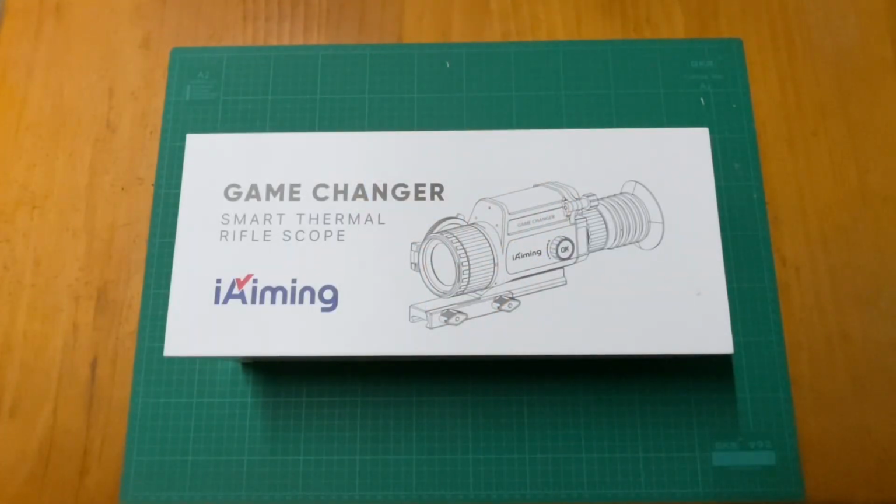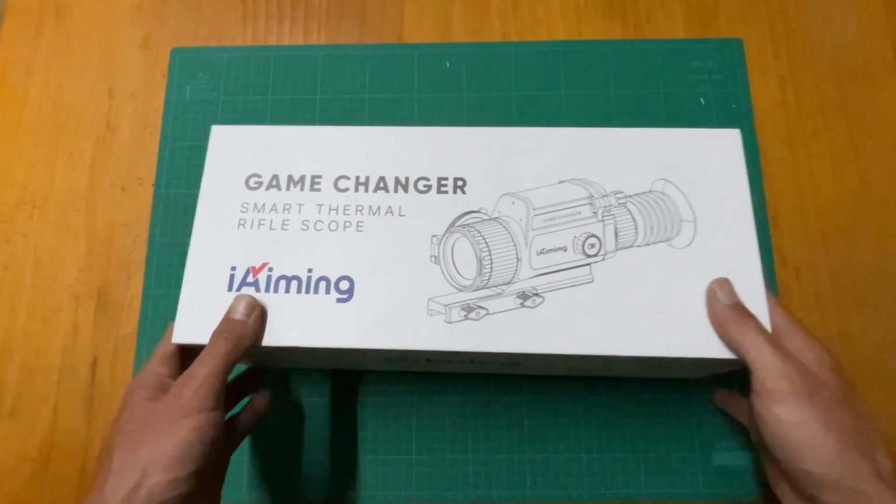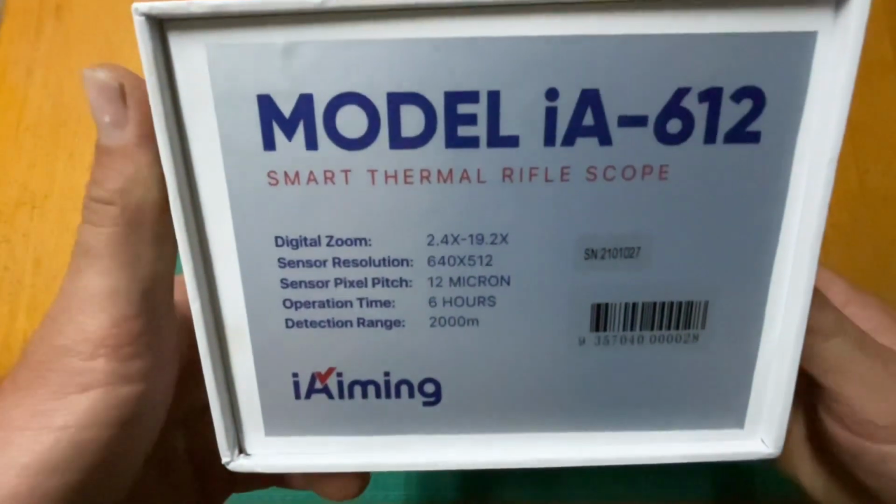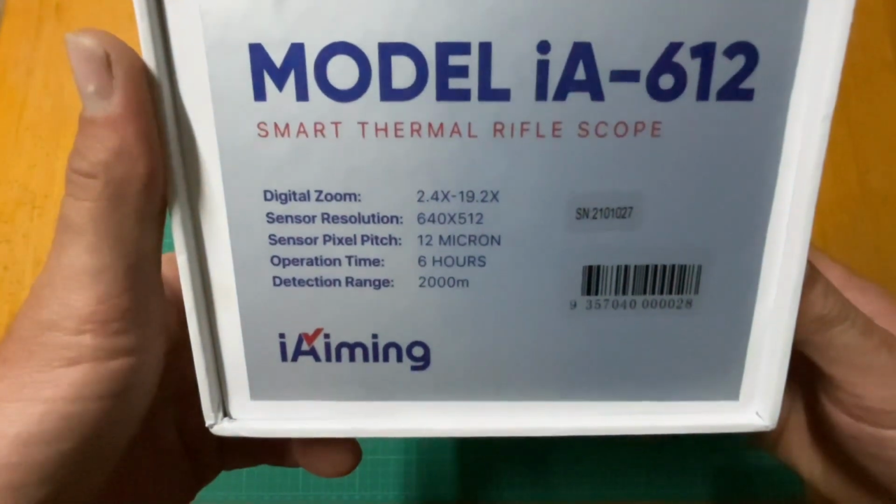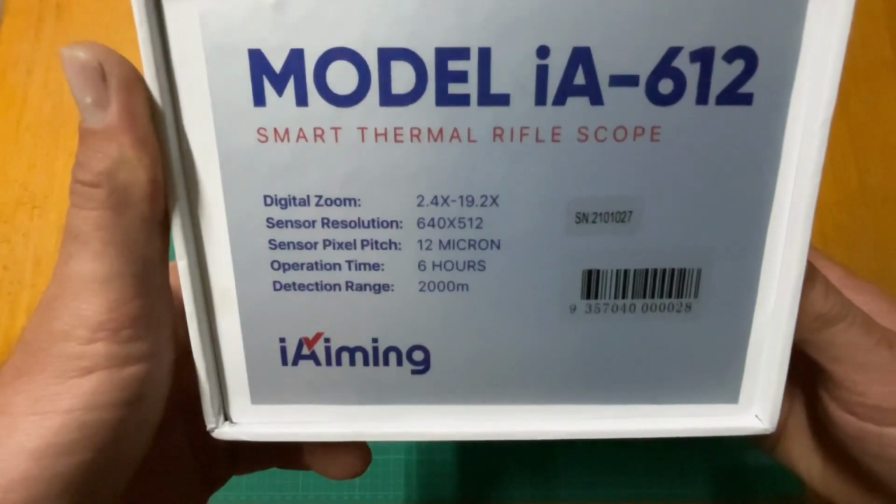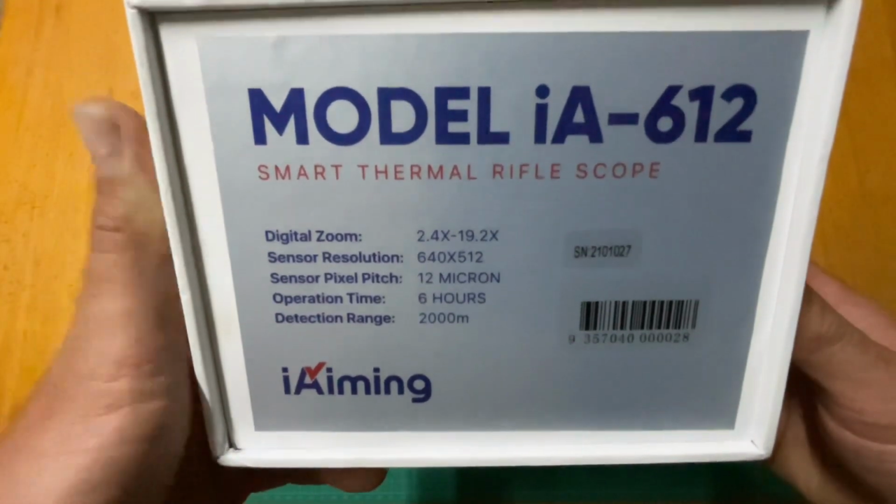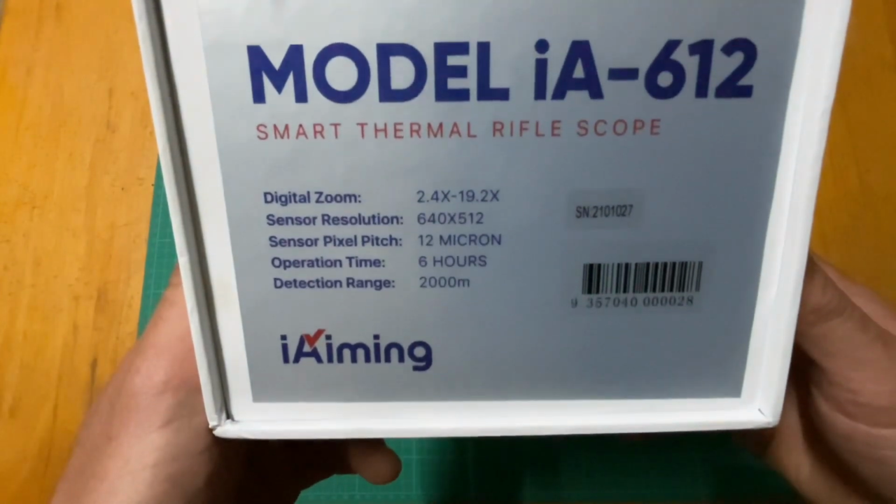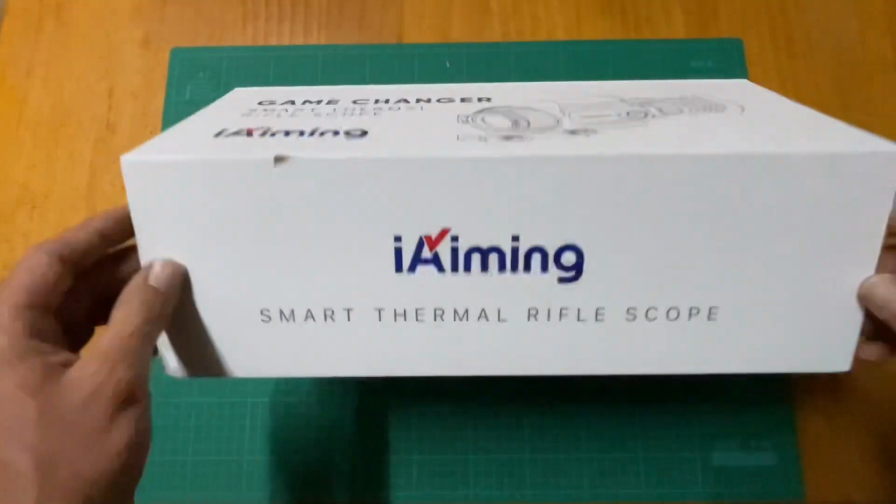Tonight I'm going to do a review on the iAiming Game Changer thermal scope. This model is the iA612, with 2.4 times to 19.2 times magnification and a 640 by 512 resolution sensor. Just to show you what's inside the box.